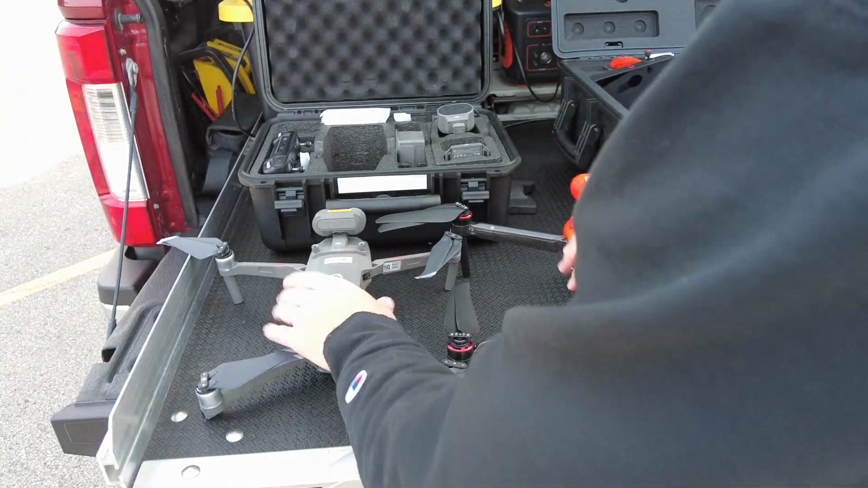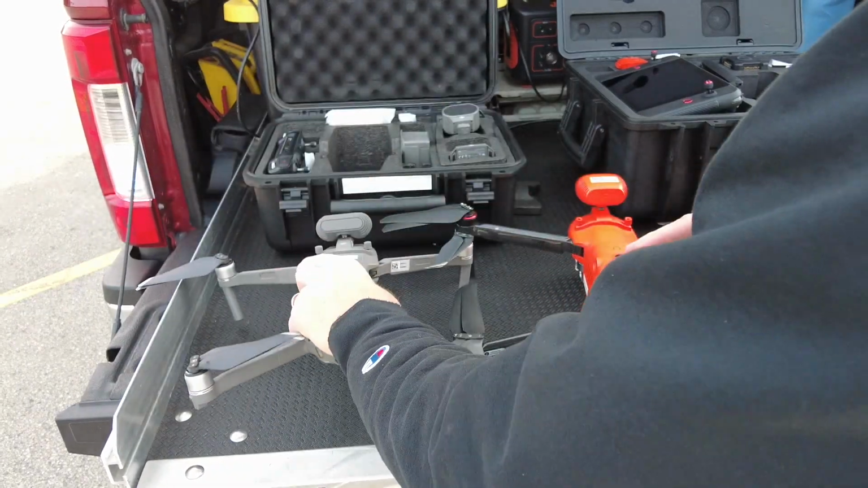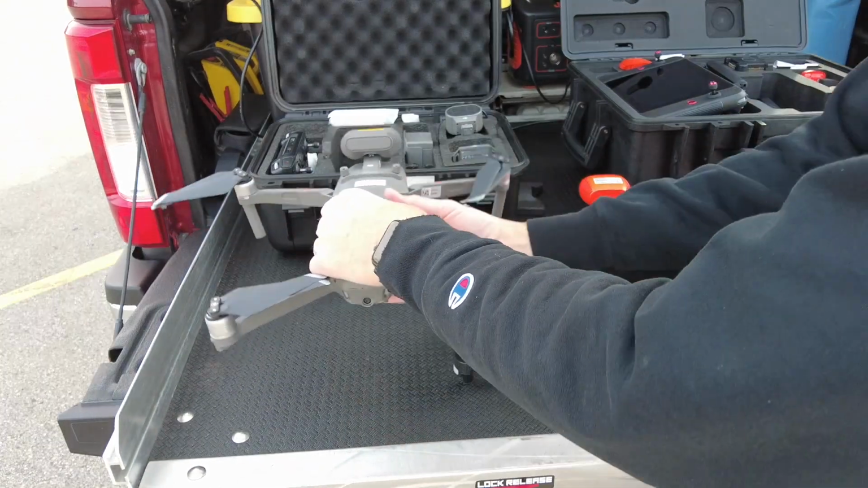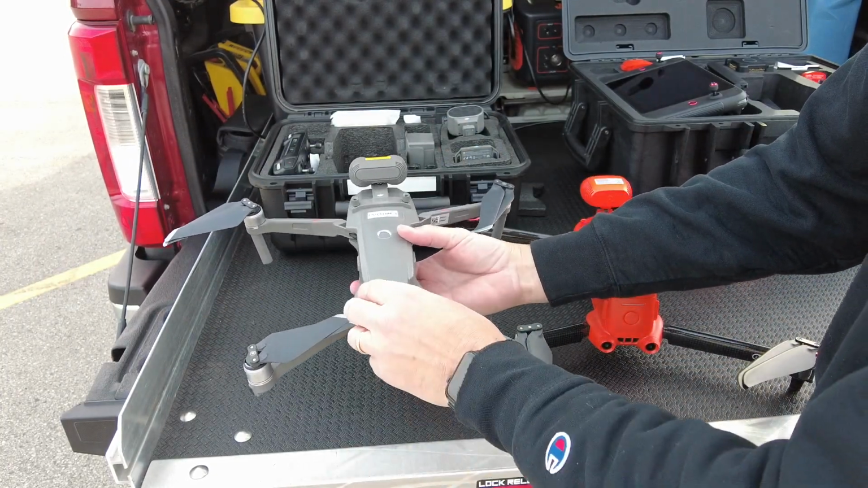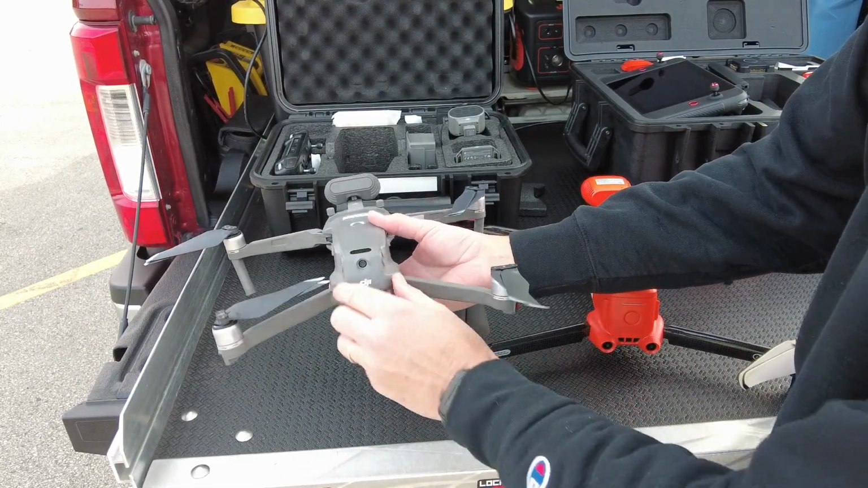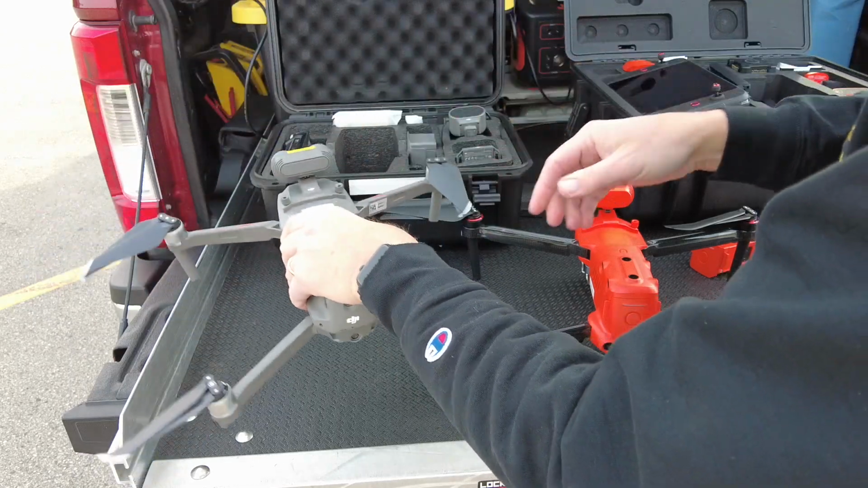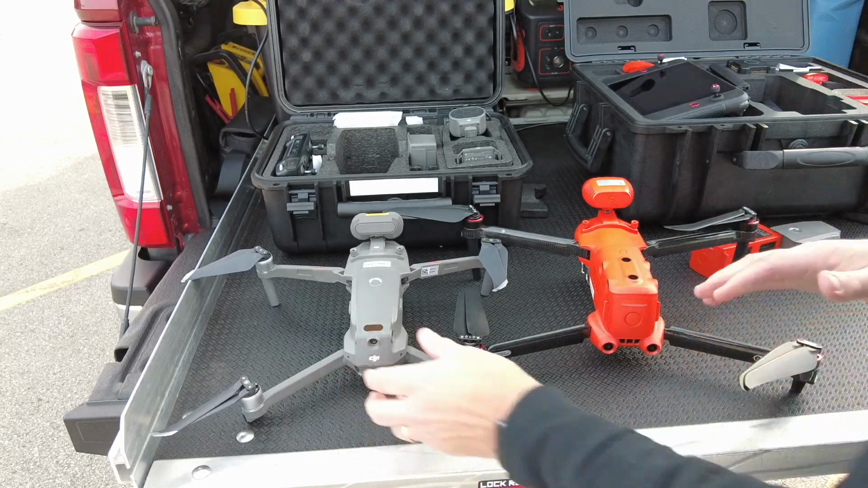Another difference in these two aircraft is that the DJI does have obstacle avoidance, but their system and their sensors are just a little bit different. They have an infrared sensor on the top, like if you're getting under an obstruction, maybe a bridge or a building or something like that. That has a little bit shorter range. It does have optical sensors looking forward and backward, left and right, and down. So it does technically have 360-degree obstacle avoidance.